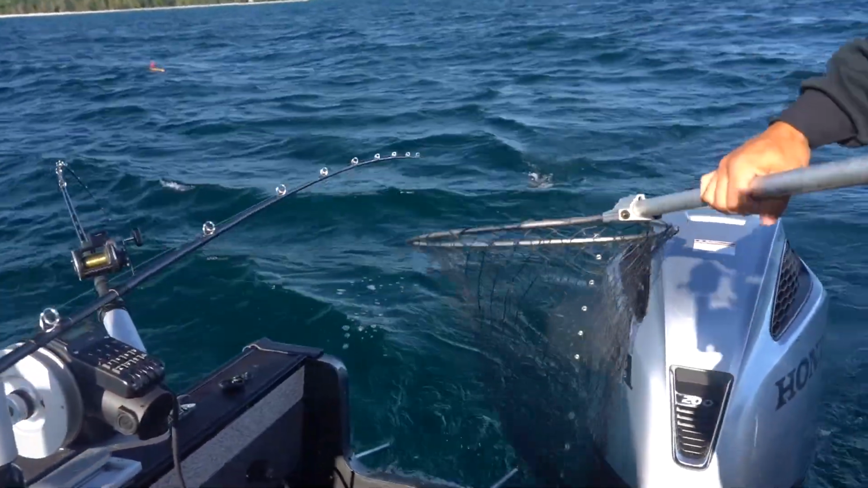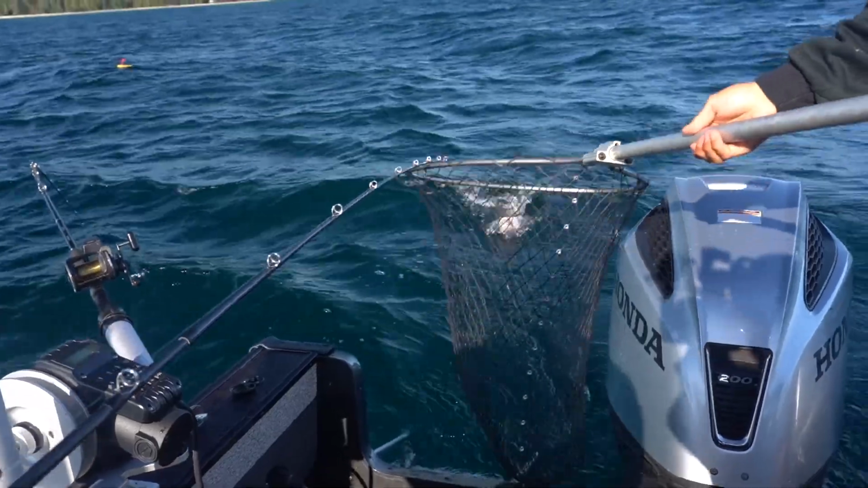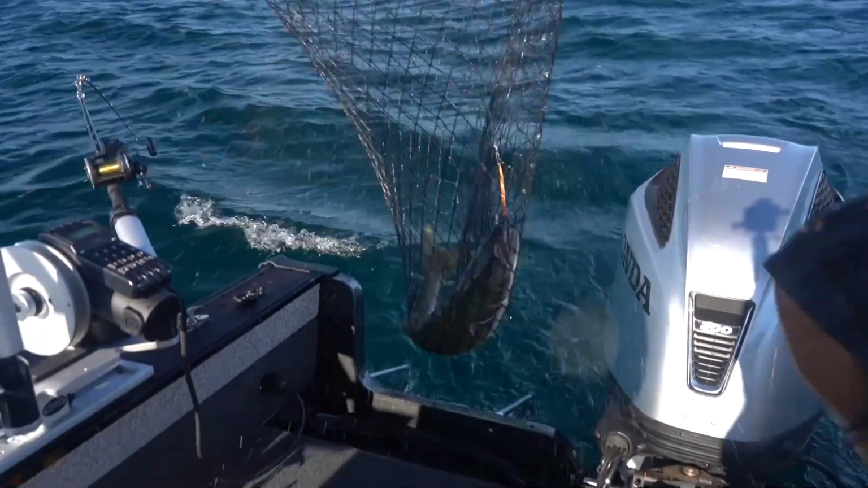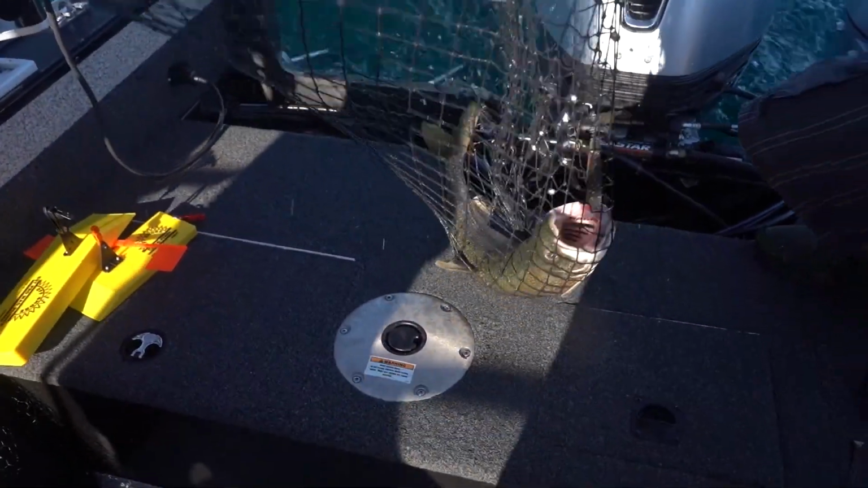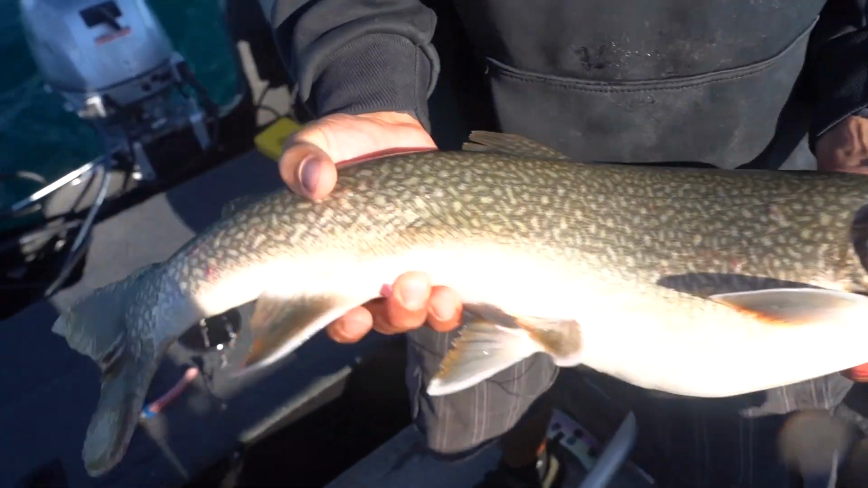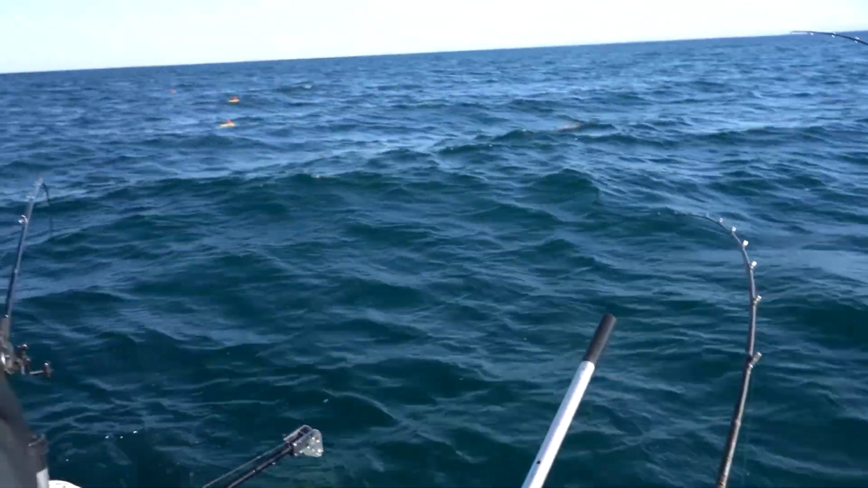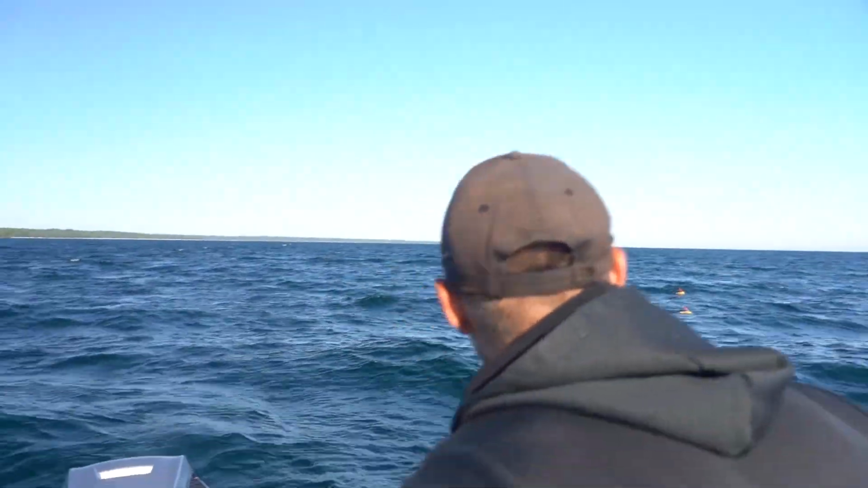With all the structure out here, you never know where the fish might be. Exactly, and we're going to release this one again, but Travis is going to show that beast off. That's a big one. Just a beautiful fish. Torpedo him right in. Down he goes to the bottom to live again.